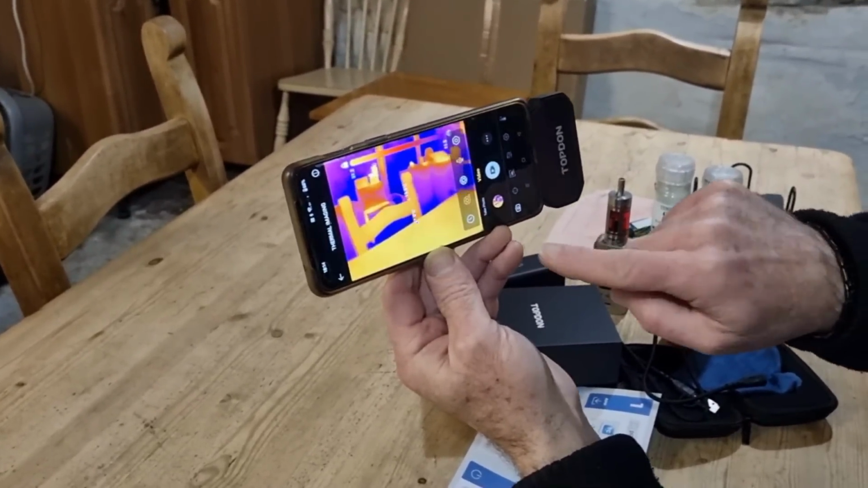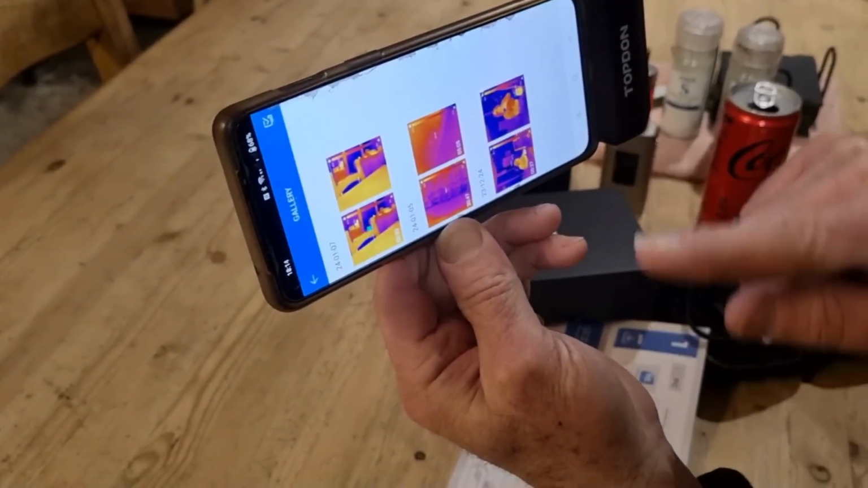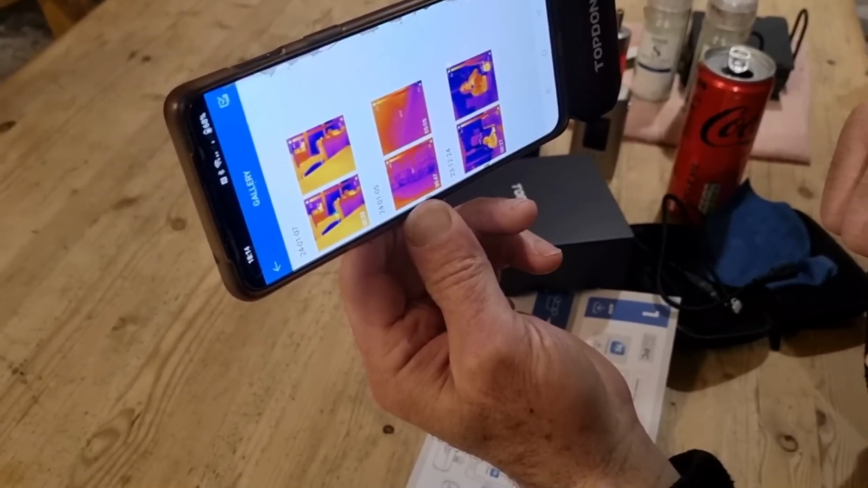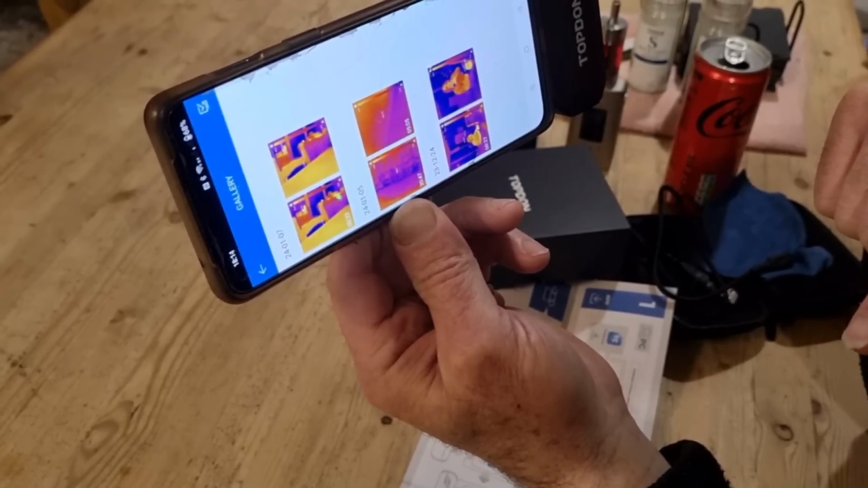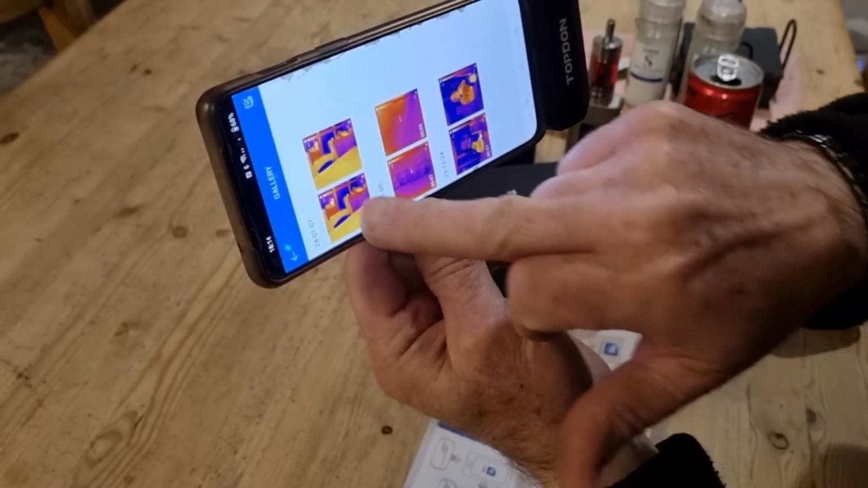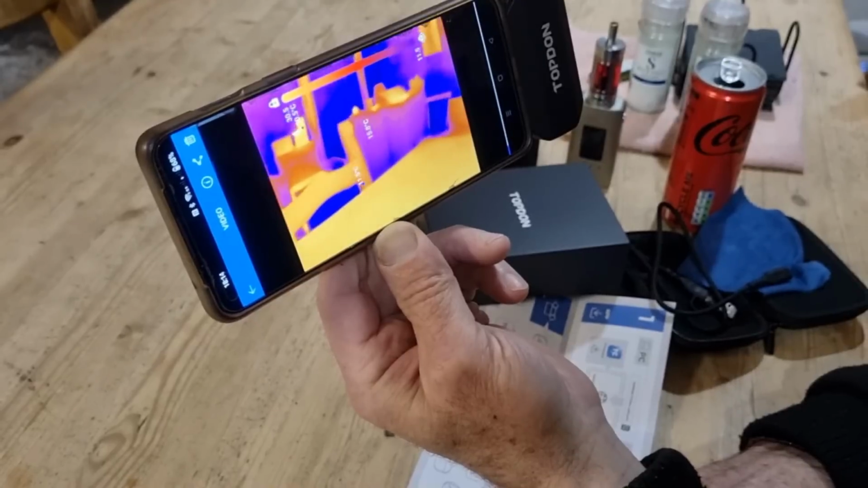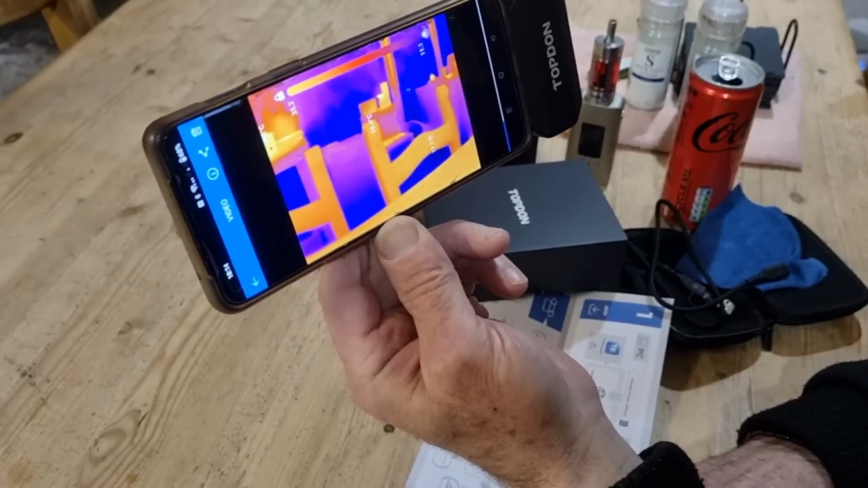We'll stop that. We'll go to the gallery, and this does store its own videos and photos on your phone in a folder called TC001, which is in the DCIM folder. Yeah. So where's the latest? That one. And play that. So that's without the audio.